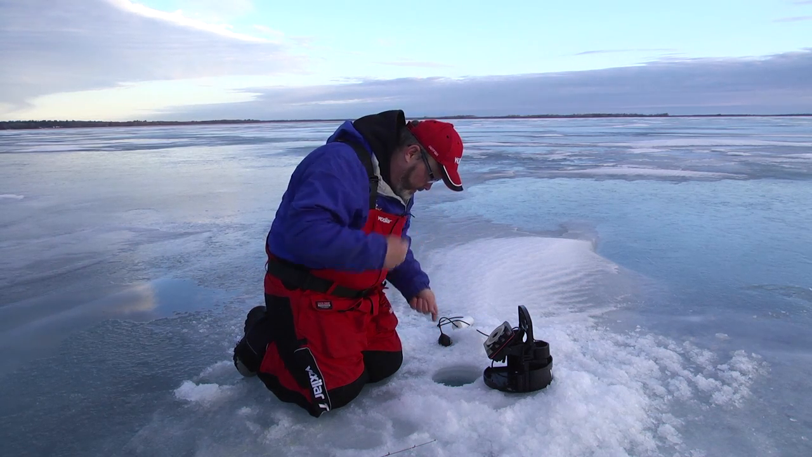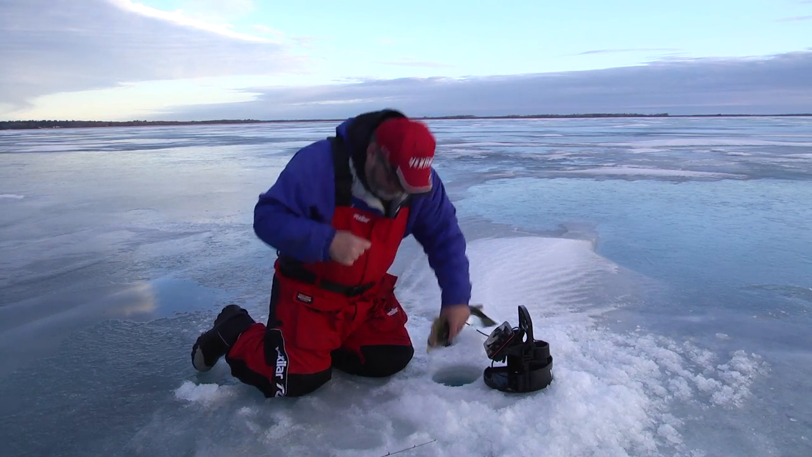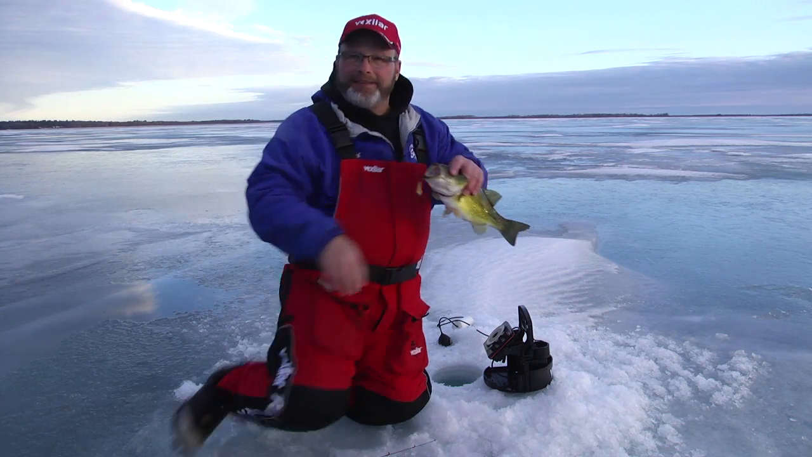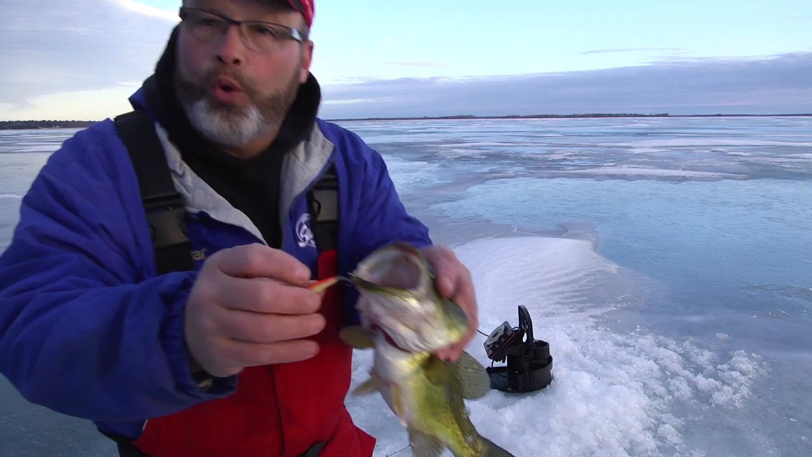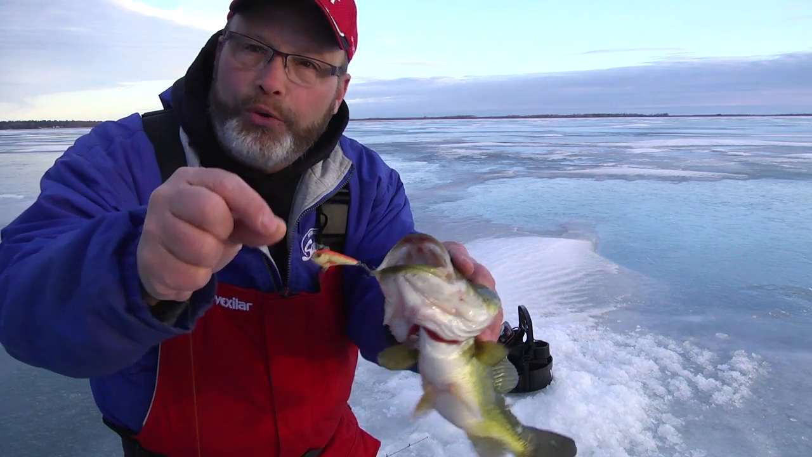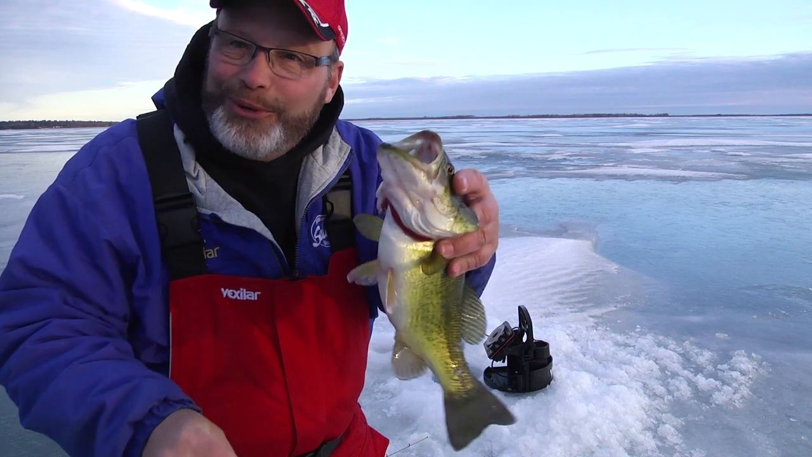She's tangled up down here. Come on, little girl. There we go. Largemouth bass and chubby darters. I tell you, you can fool fish in the wintertime with a pure artificial bait. And this is called the chubby darter, and that's how you do it.